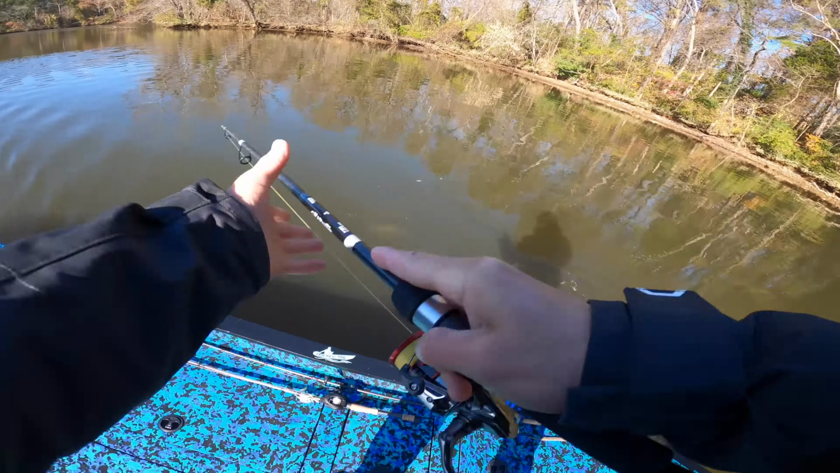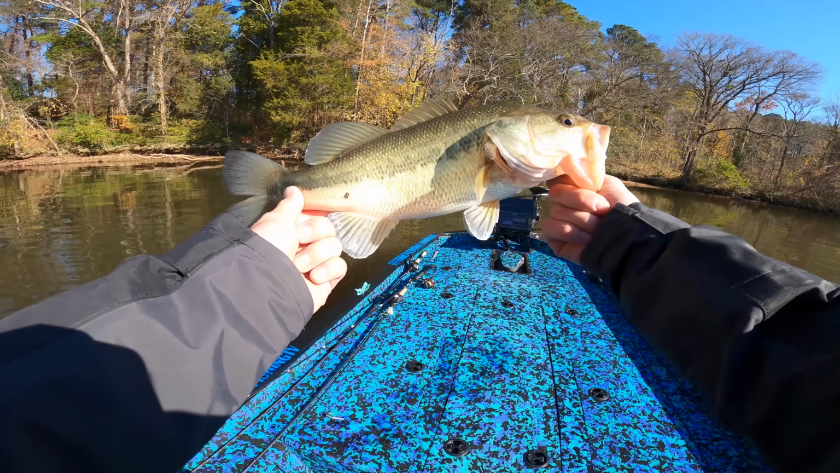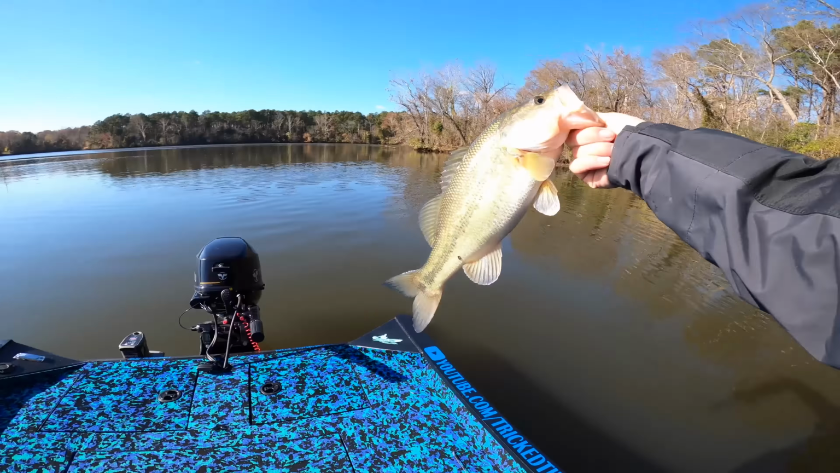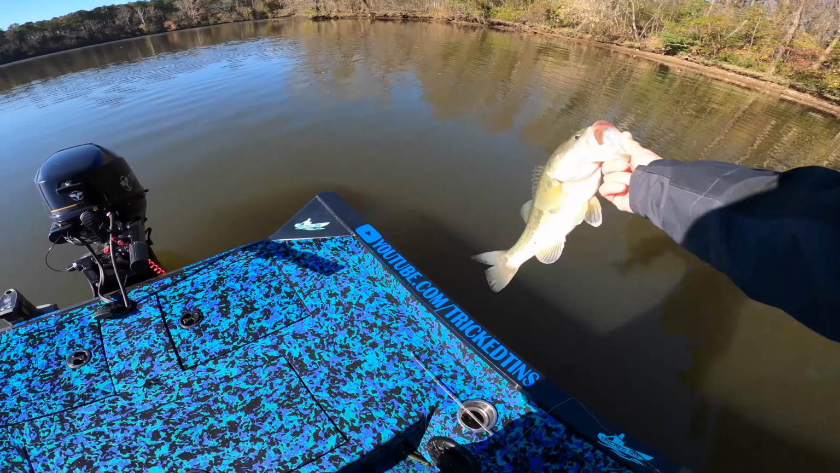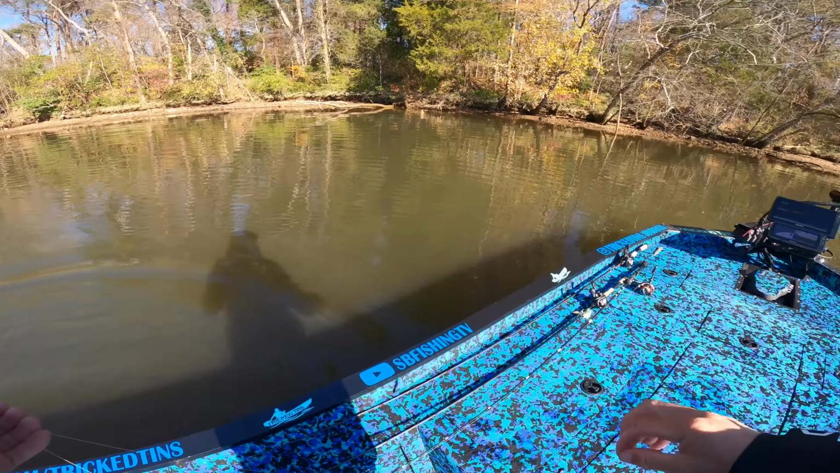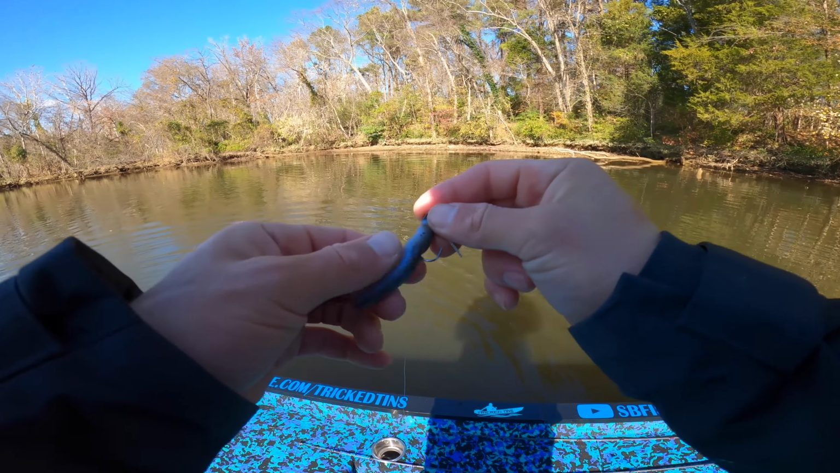Oh, decent one. There we go. That's a decent fish. That makes me happy I came out today. Probably 1.75 pounds, pushing 2. See you, buddy. Awesome.